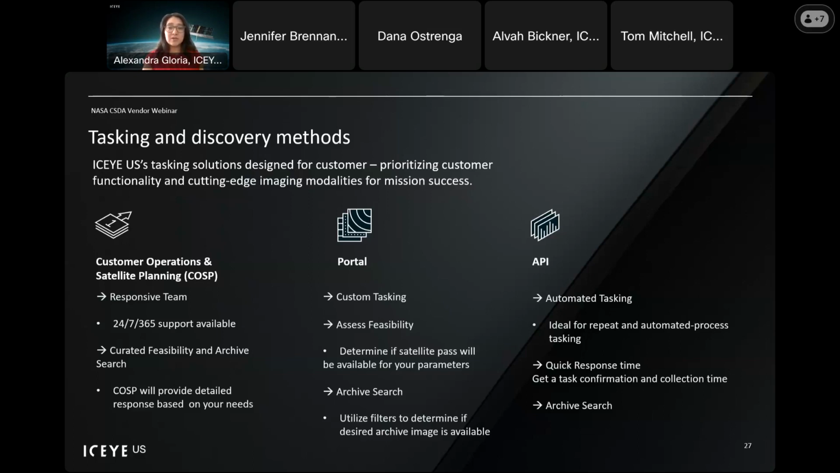The next option I want to talk about is Portal. So Portal is our web user interface. This is one of our newer options, and this is going to be a way for customers that are perhaps a little more hands-on, customers that want to utilize the portal to see if there is a pass available over their AOI of interest, over their date and time, and will it be delivered when they need it, and then submit the tasking right then and there.